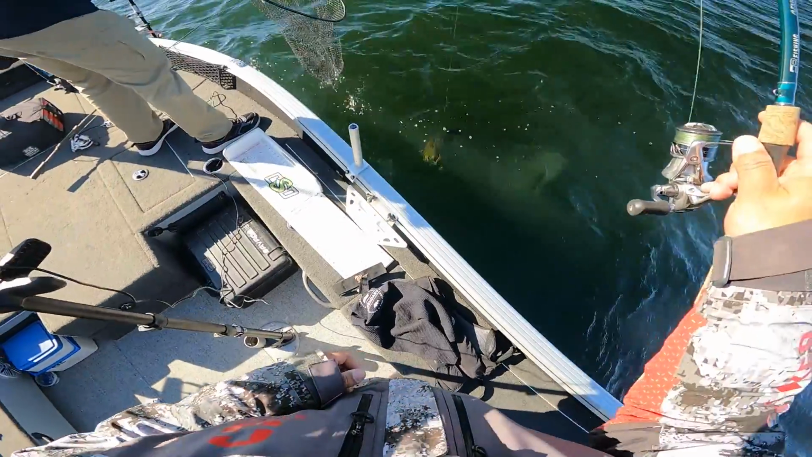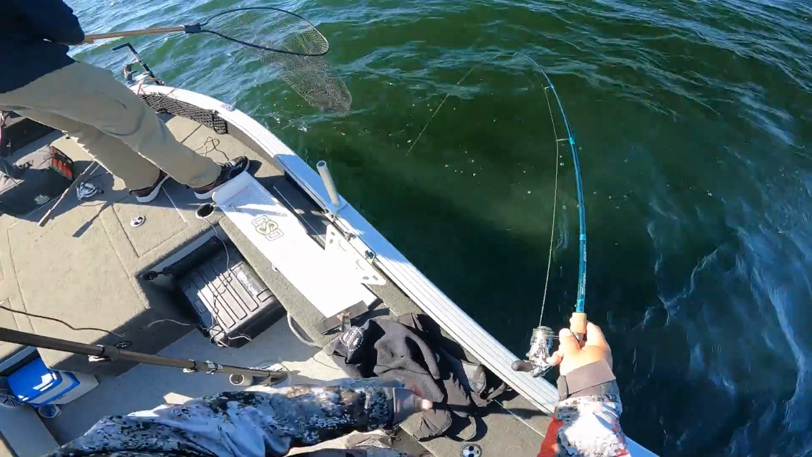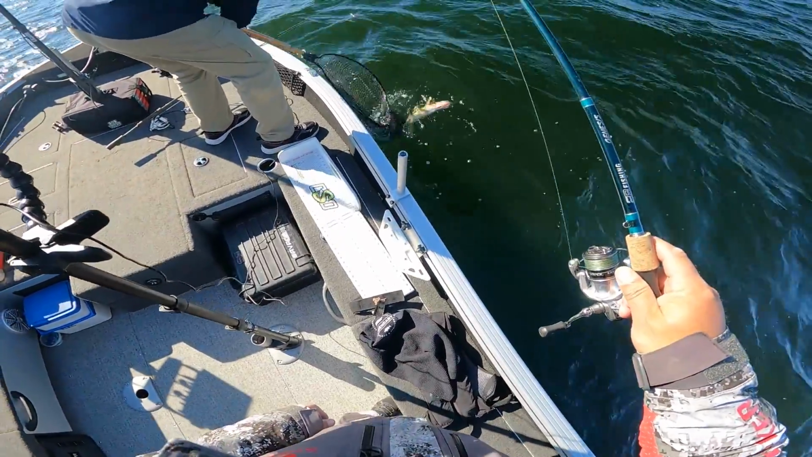Big walleye. Just huge, man. That was awesome. I literally had it on this side of the boat. Couldn't draw him over. Dropped behind the boat, 10 feet. It's a nice walleye. That is a nice walleye. This net is too deep.